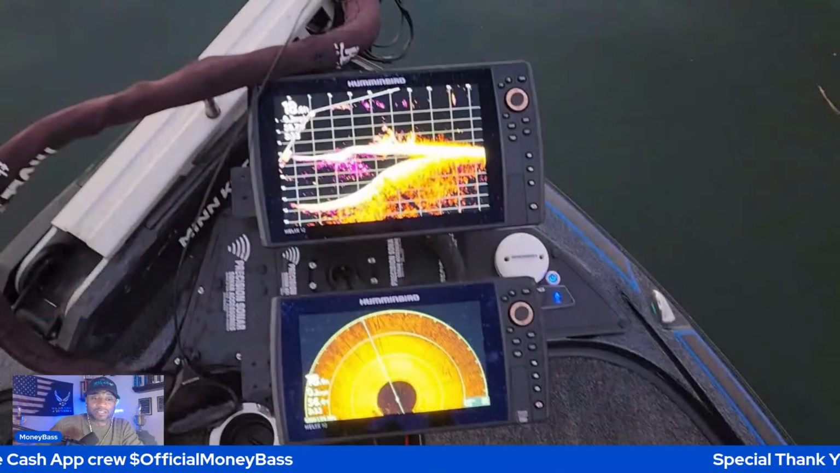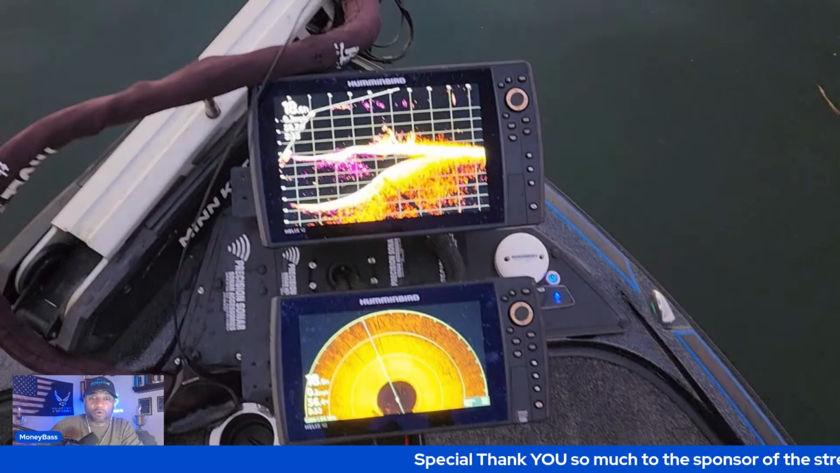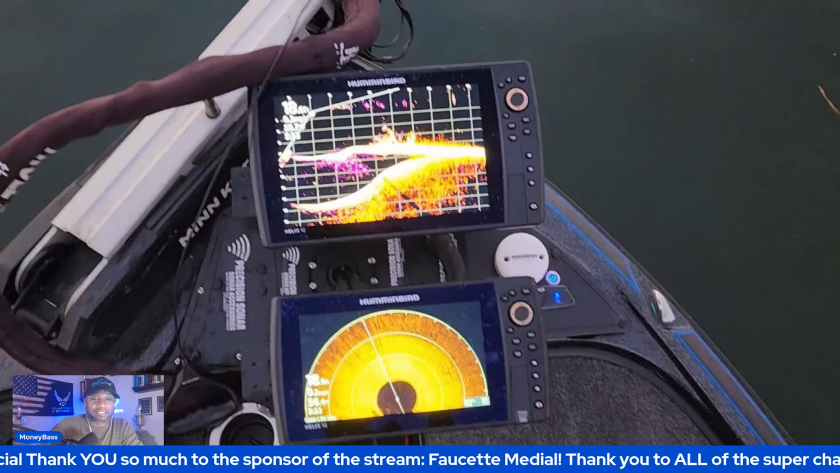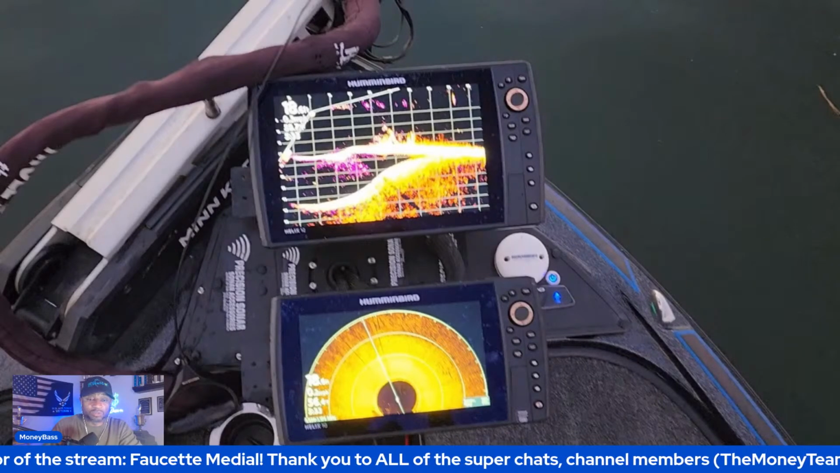All right, so here we go, guys. On that top screen, that is my 12-inch. That is a G4N Mega SI unit. I do have that SI. Sometimes I will actually take that 12 and swap it to the console whenever I want to go out and do some serious scanning.